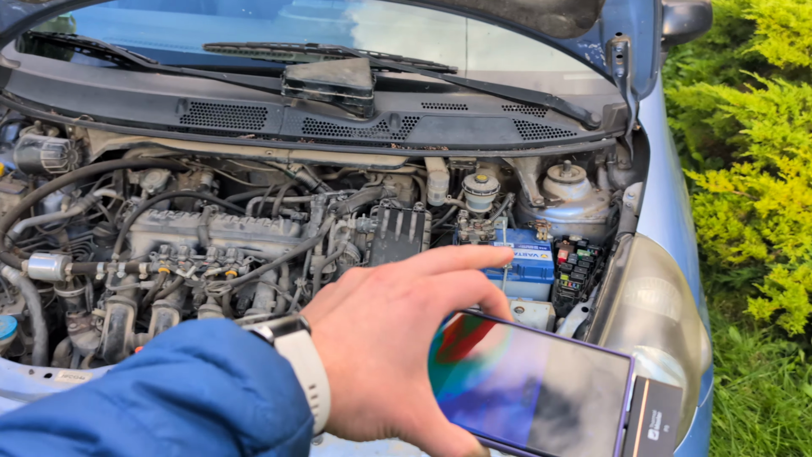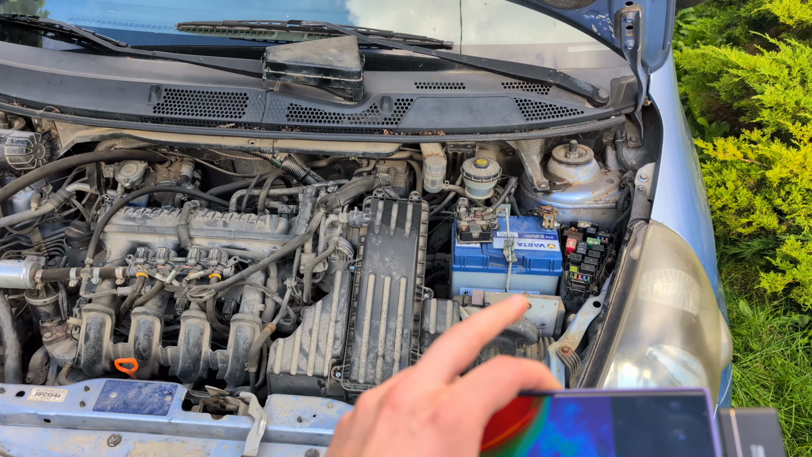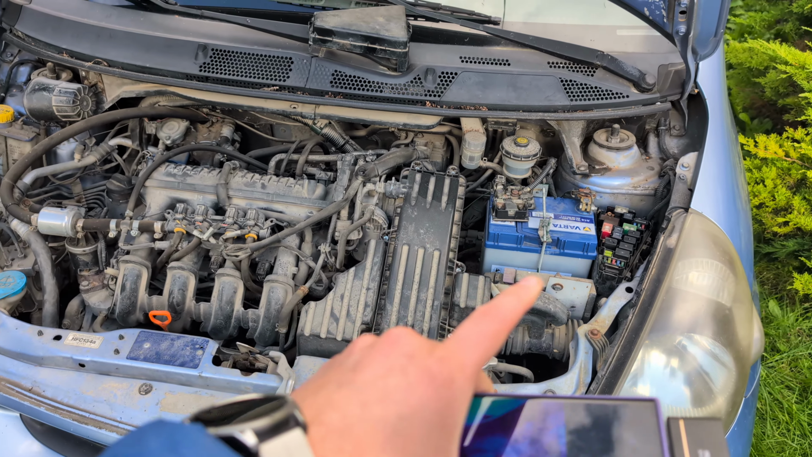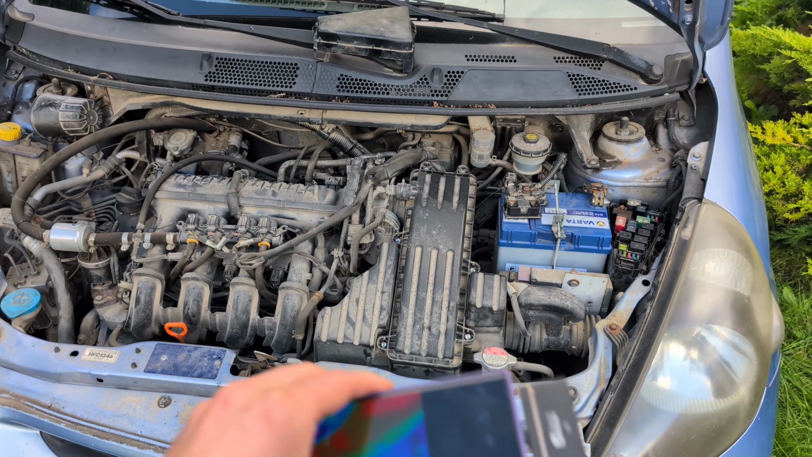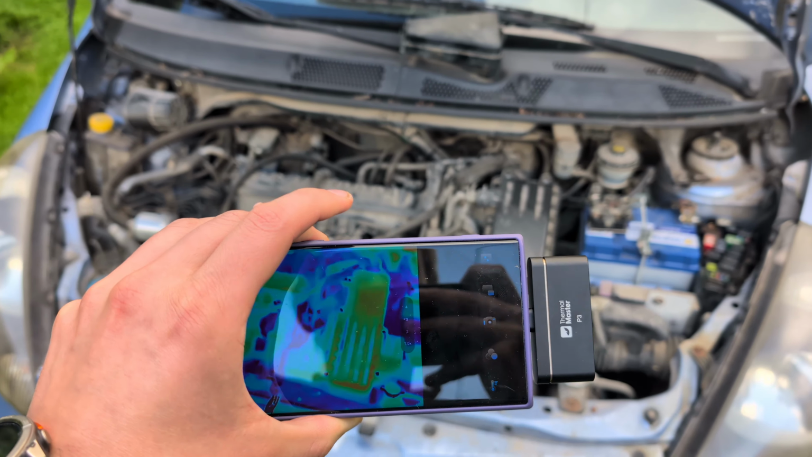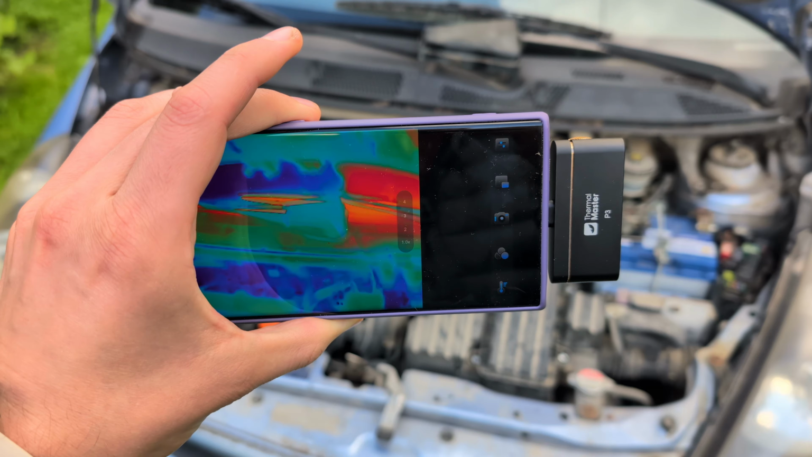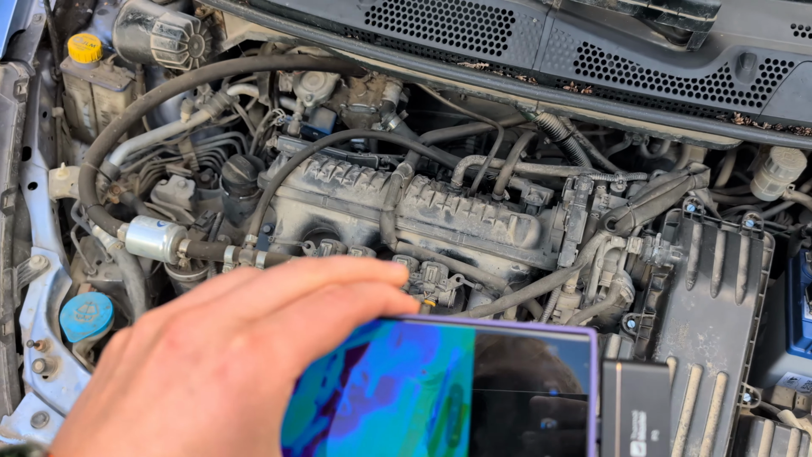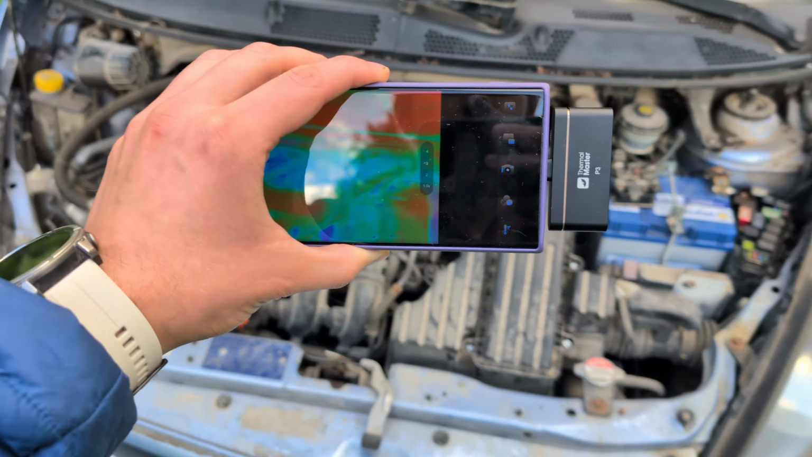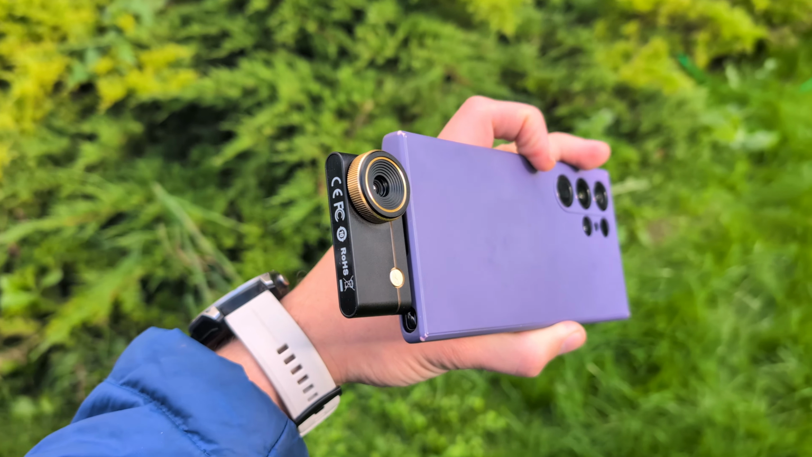Also, for example, on this car over here, for the past months, I have had a problem where my battery drains on its own, and I couldn't really figure out what's causing it. I have taken this car 2 times to service, and even they couldn't figure it out. But yesterday, I took this camera at night when it's colder, so we get more contrast, and in maybe only 2 minutes, I was able to find the issue that's causing the battery drain and solve that. So yeah, even for basic stuff like this, this camera is absolutely amazing.